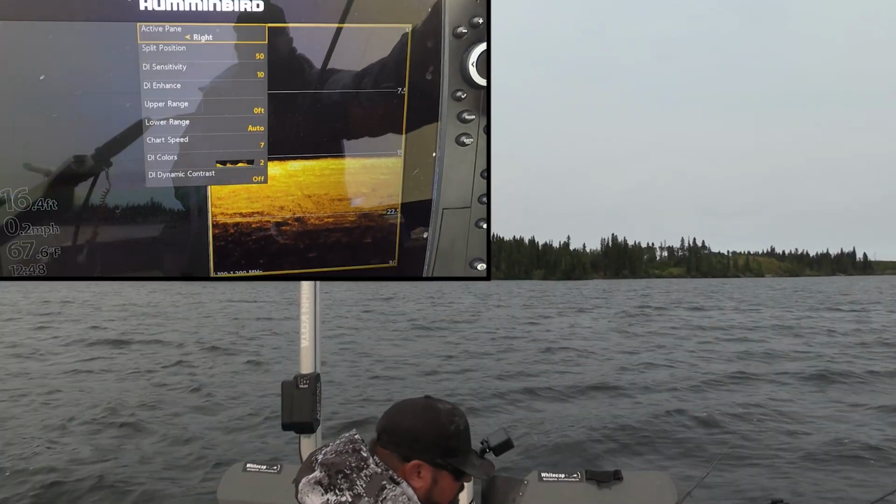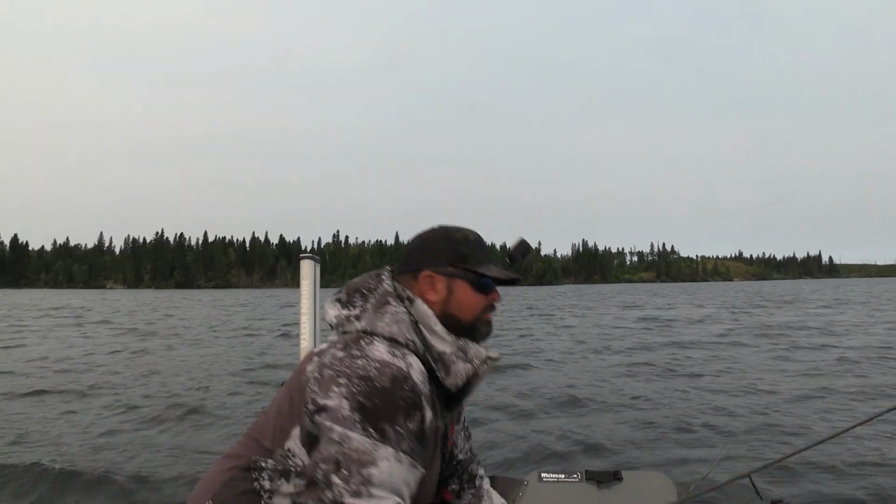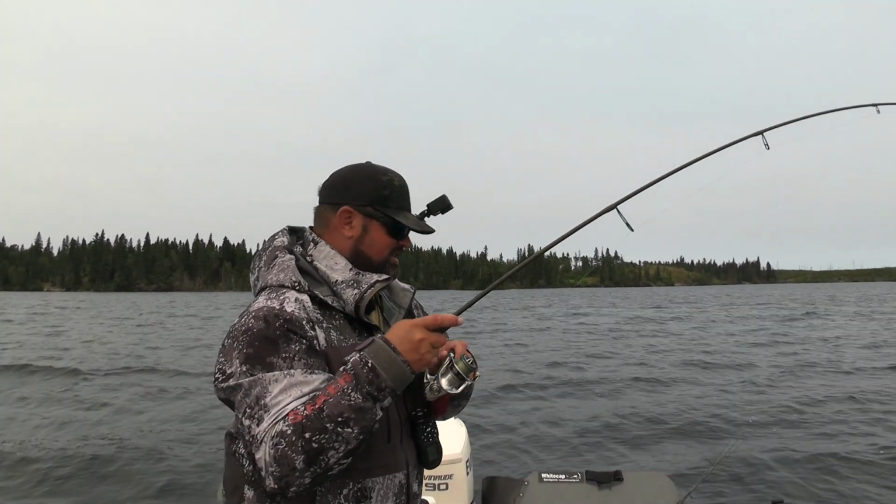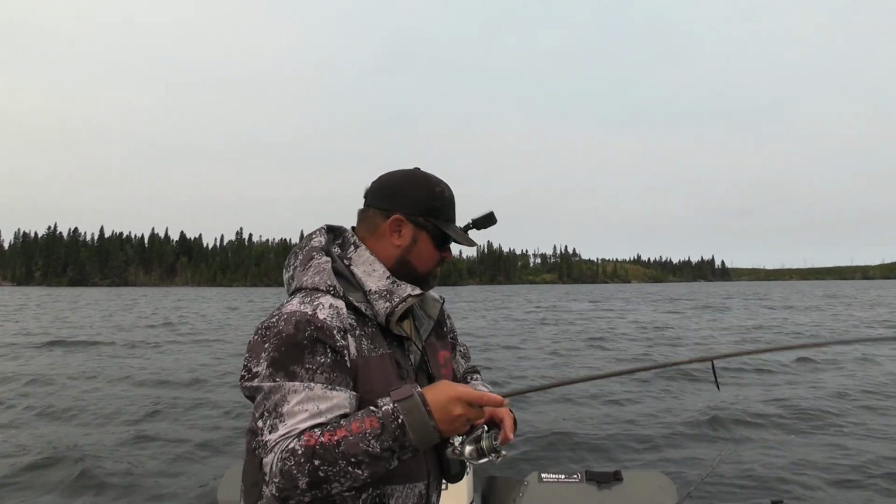I get asked lots what my settings are for everything. So oh, it's got picked up. Okay, we'll do the settings here in a second. Got to catch fish first, right? But I get asked lots what my settings are for my down imaging and my 2D. We'll go through it here real quick.